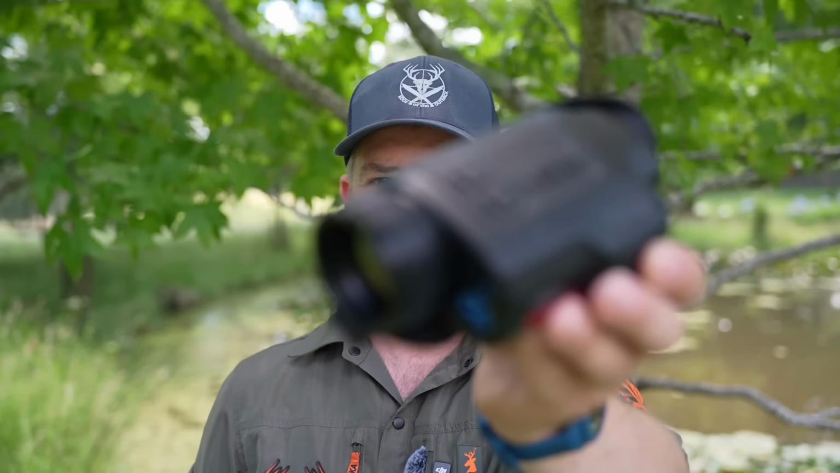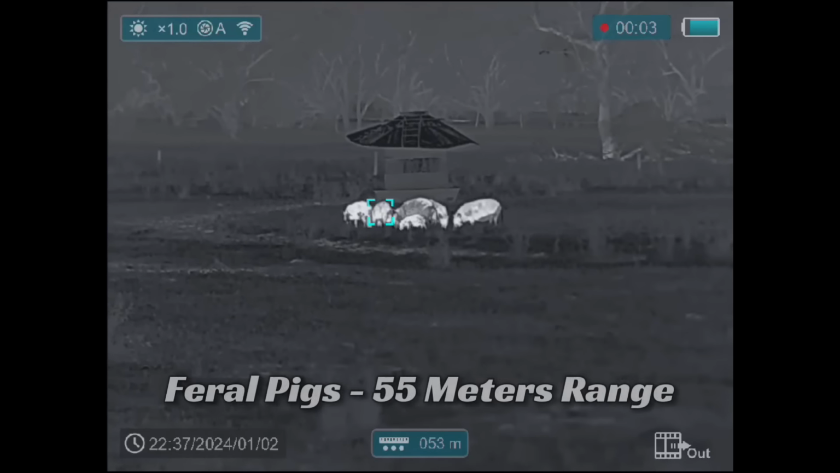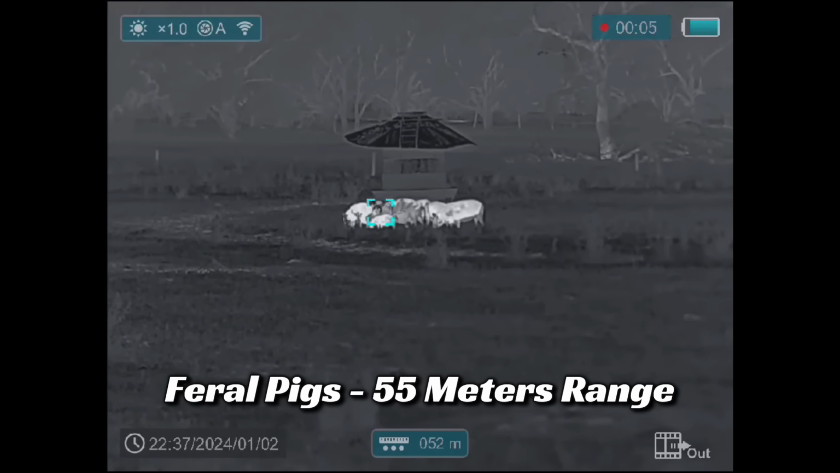G'day guys, this will be my review of the InfiRay Finder FH35R V2 thermal scanner. I've owned and used the original FH35R since it came out nearly 2 years ago. I guess you could say I've got a few hours behind that device, but let's see what this new V2 version is like. During the review, I'll splice over a heap of thermal clips recorded by the Finder.